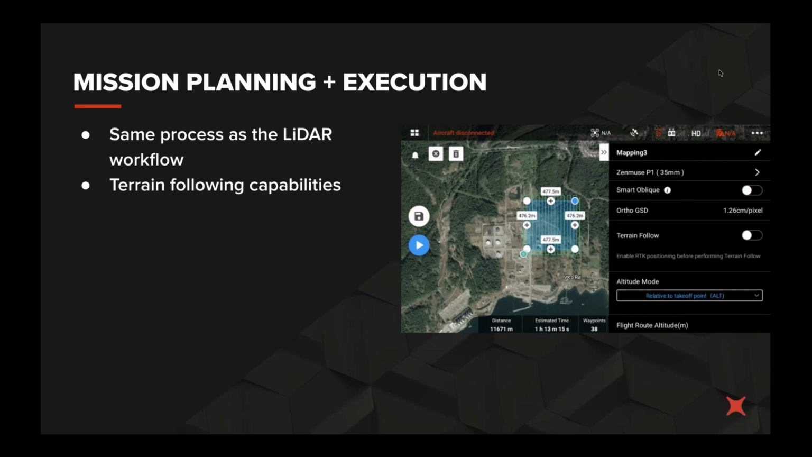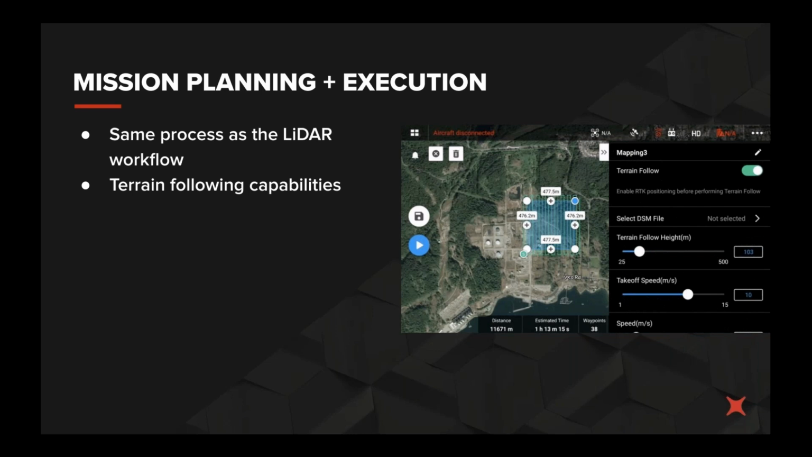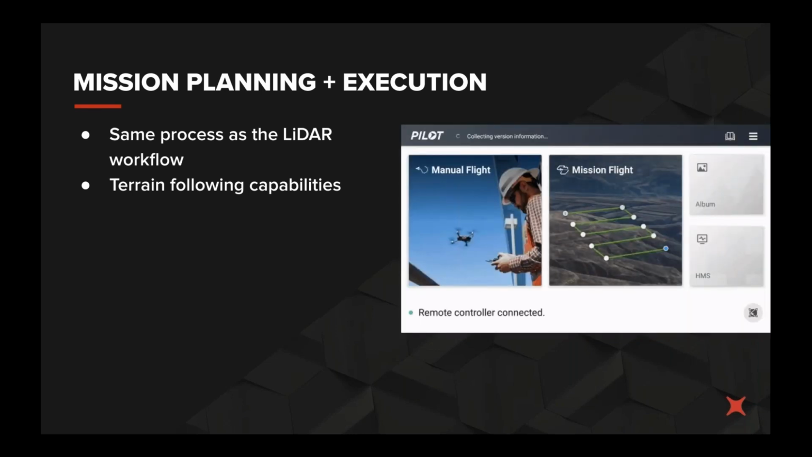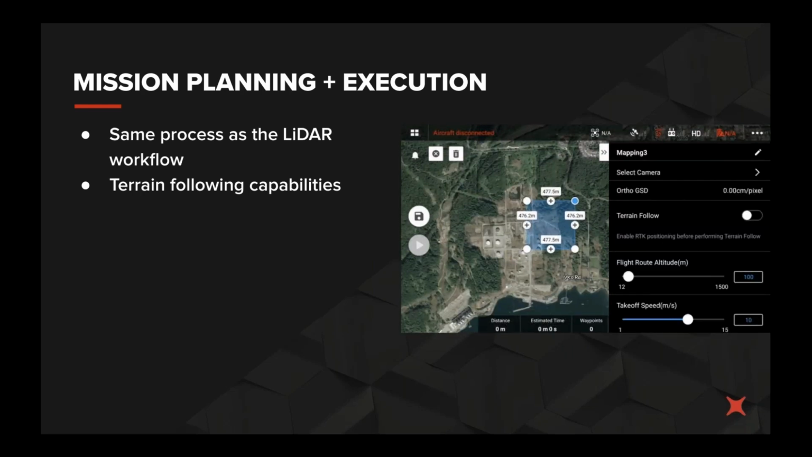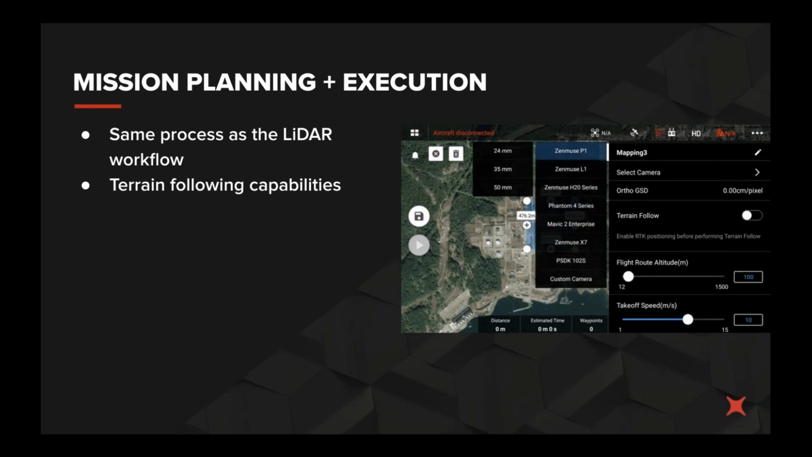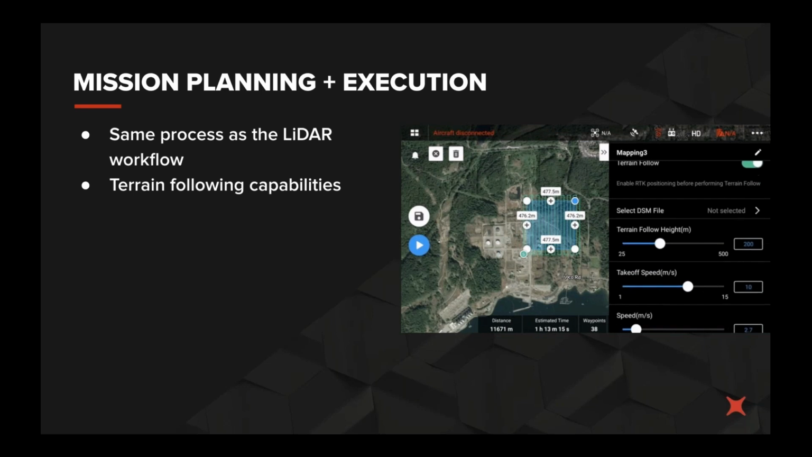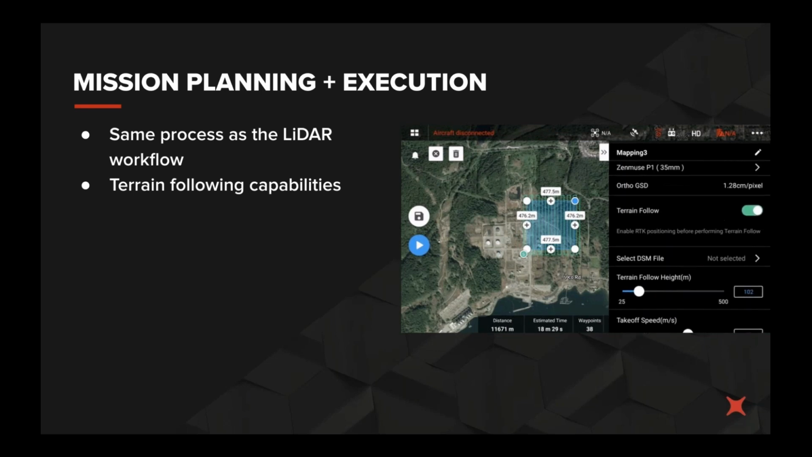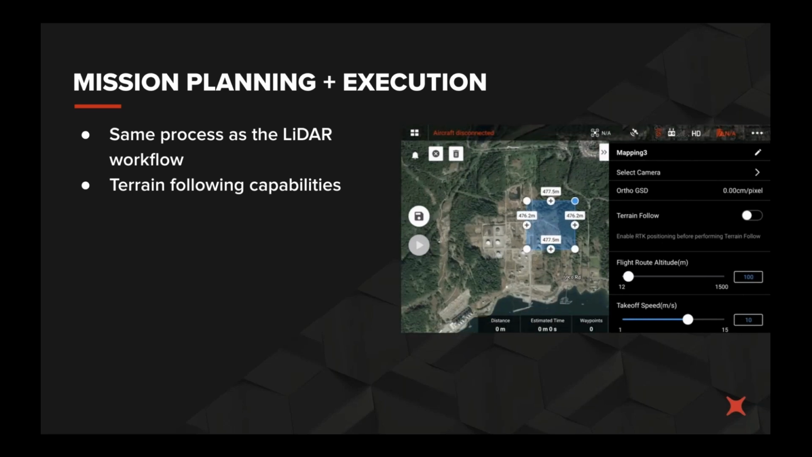Now, one thing of note is that with the P1, terrain following is actually something you can do. You may wonder why on the P1 and not the L1. I would suspect it's something that is very much in the imminent future for a firmware update. DJI seem to be pumping out improvements and additions to the capabilities of both of these payloads on a pretty regular basis, and I would anticipate the L1 is going to have terrain following in the near future too.